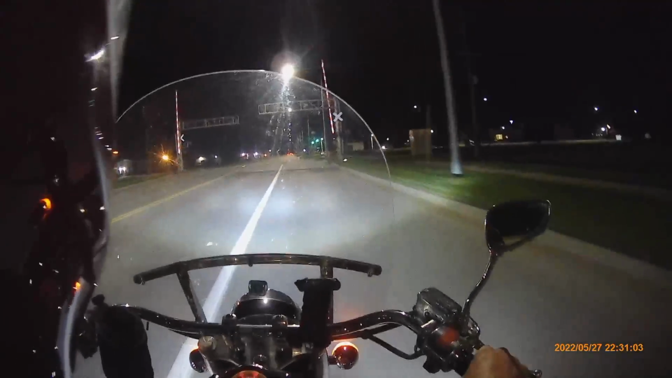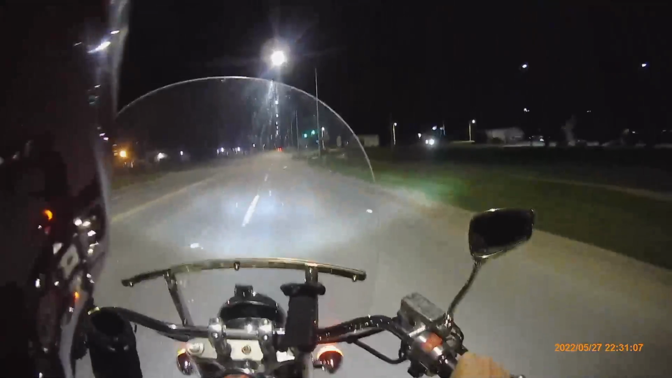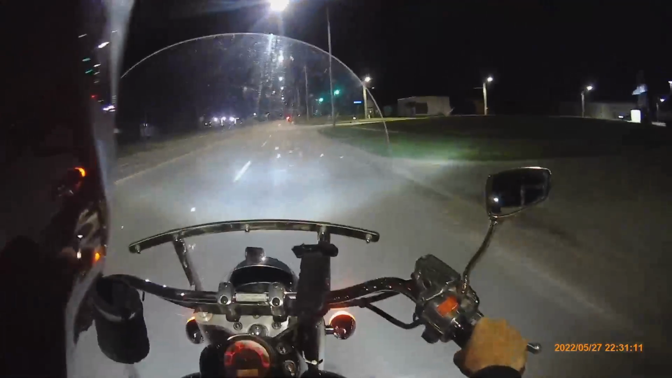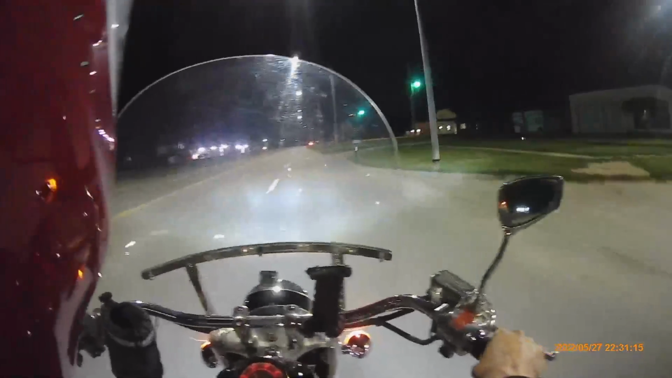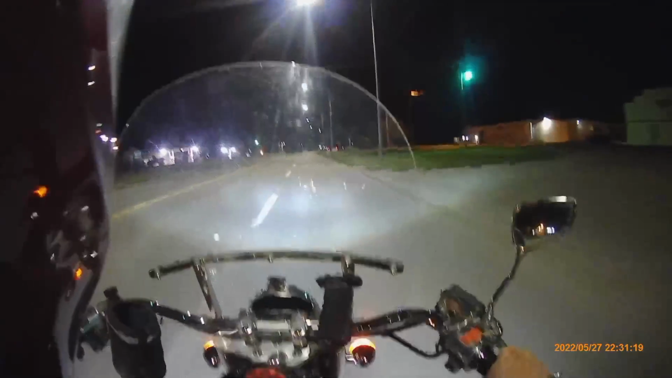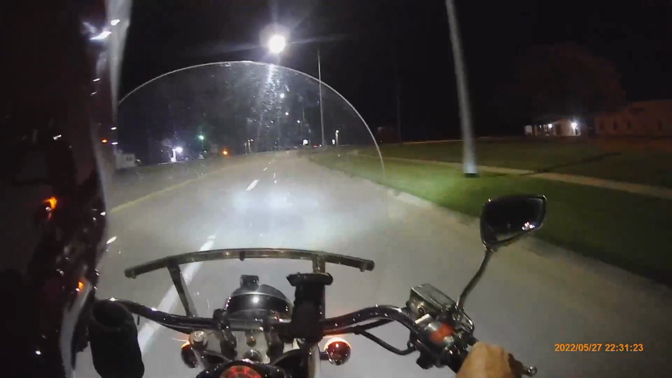Out in the country, not very safe to ride at night. On the highways and stuff. It's scary because you could have anything like run out in front of you at any point in time, whether it's Sasquatch or a deer.